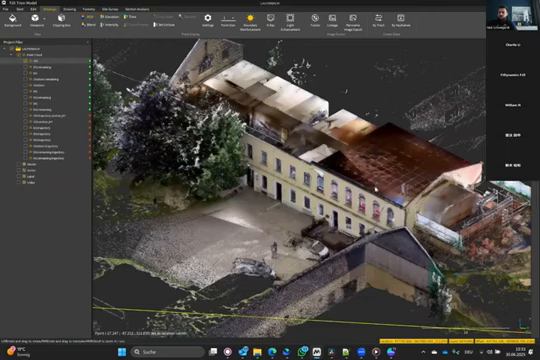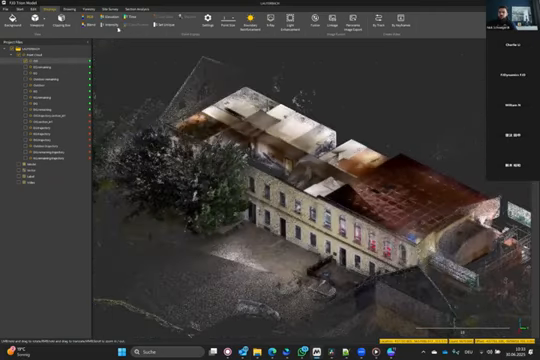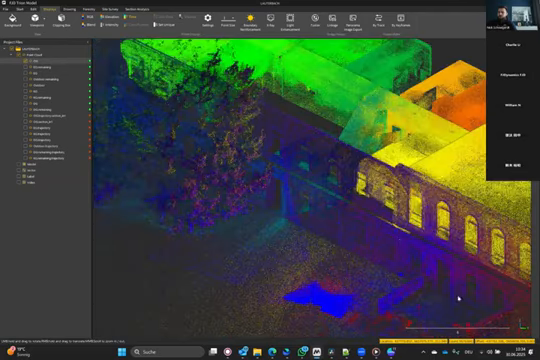And to check the quality of your scan mission, what I like to do is display the point cloud by time and check for different colors being displayed at the same place. So you don't have layers here.